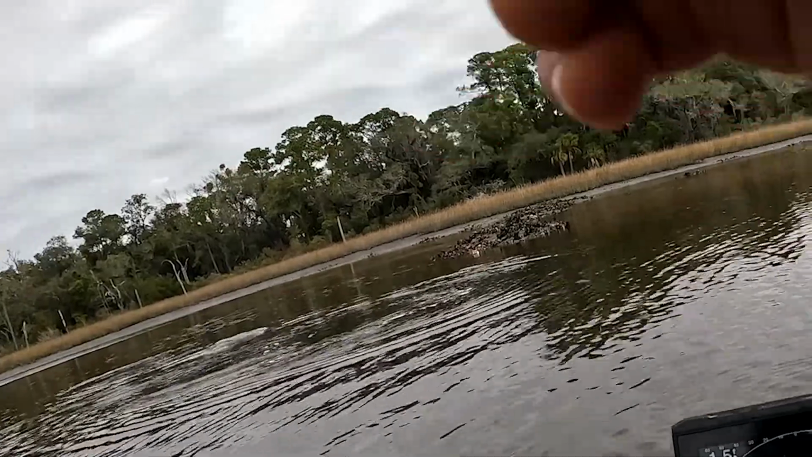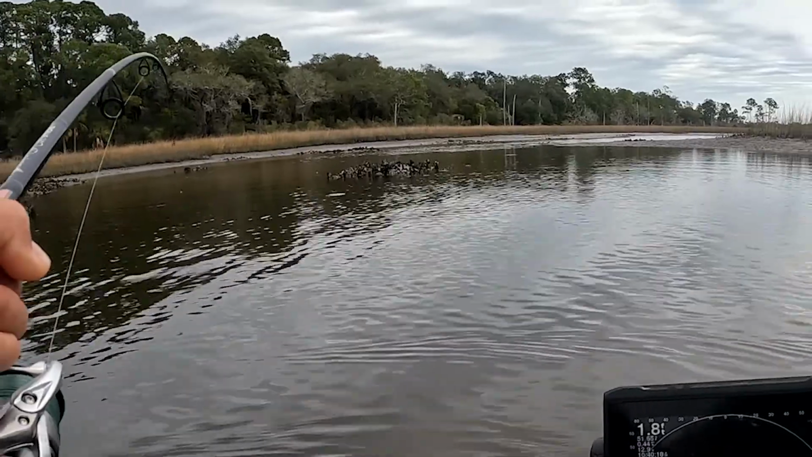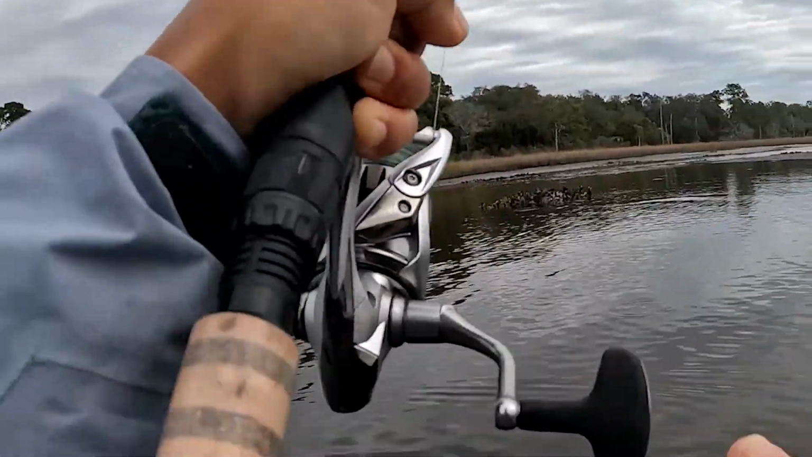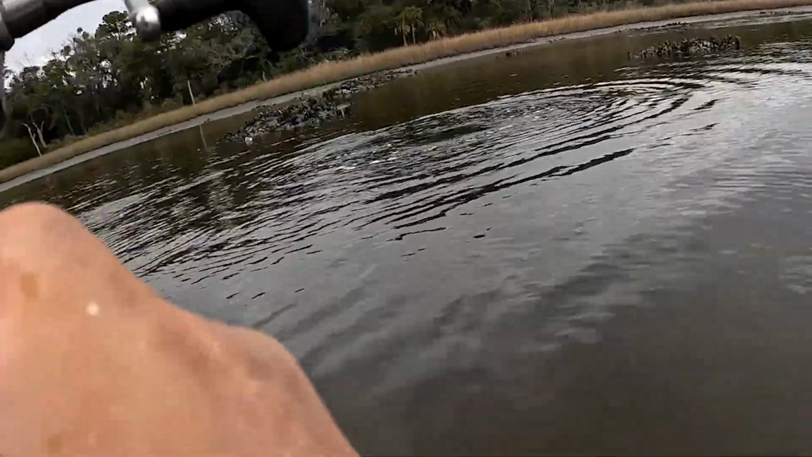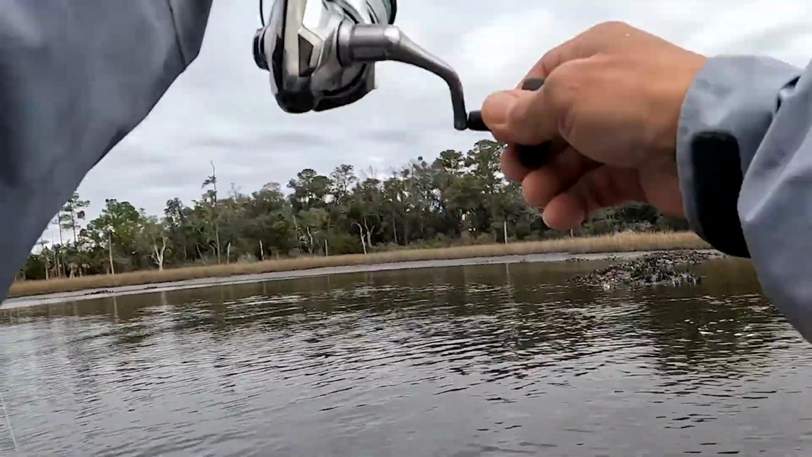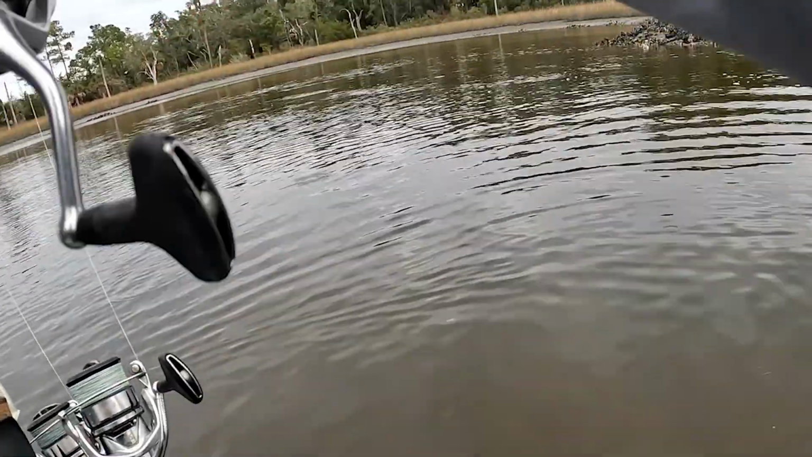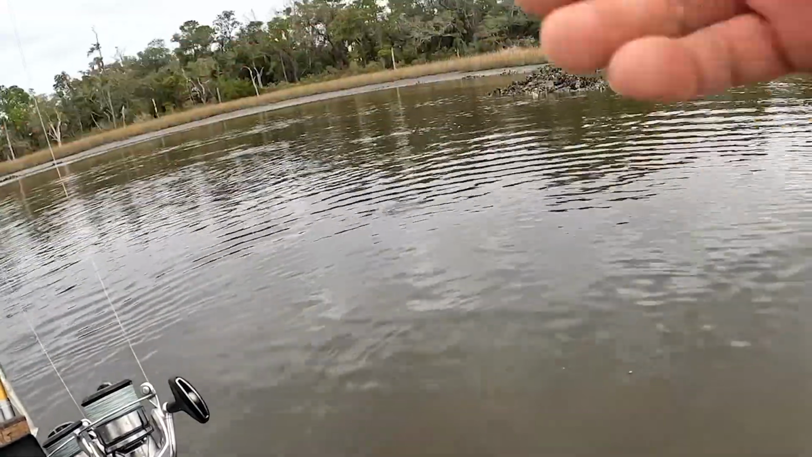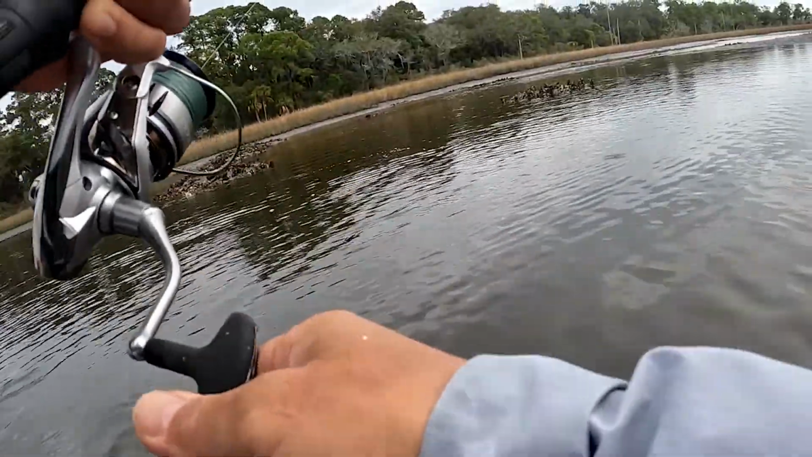Oh yeah, whoa, holy moly. Oh man, this is upper slot. Oh, whoa. Oh man. Oh man, oh man, oh man. I think I gotta tighten the drag just a little bit so he doesn't get me into an oyster bar. Cut me off. Here he comes.